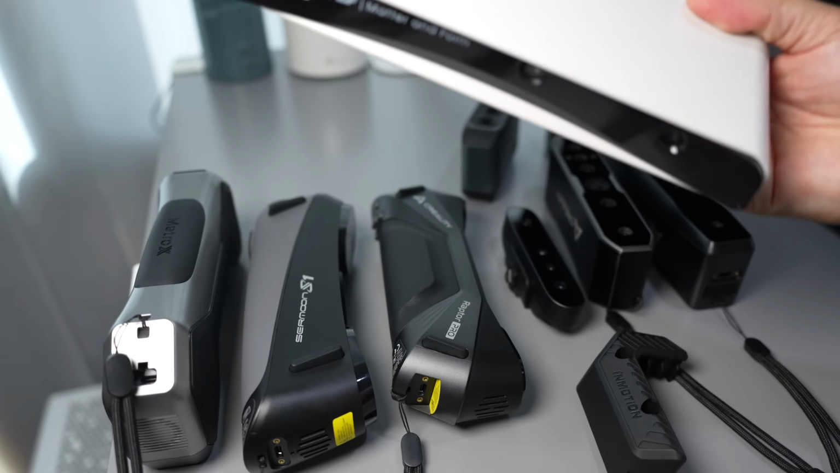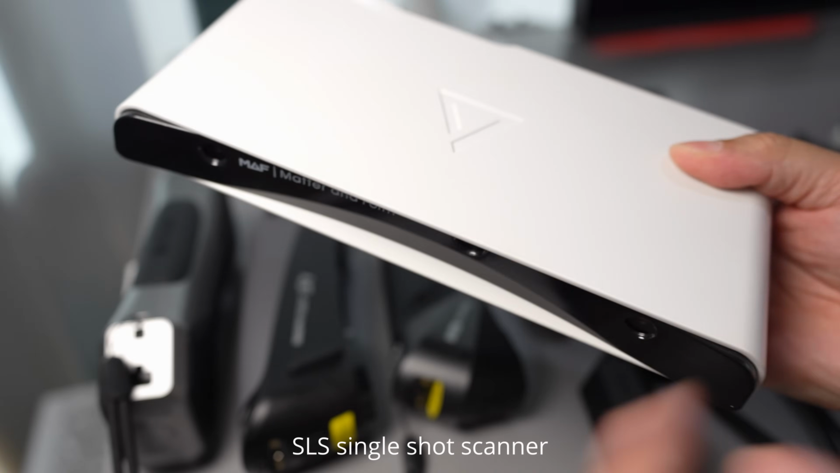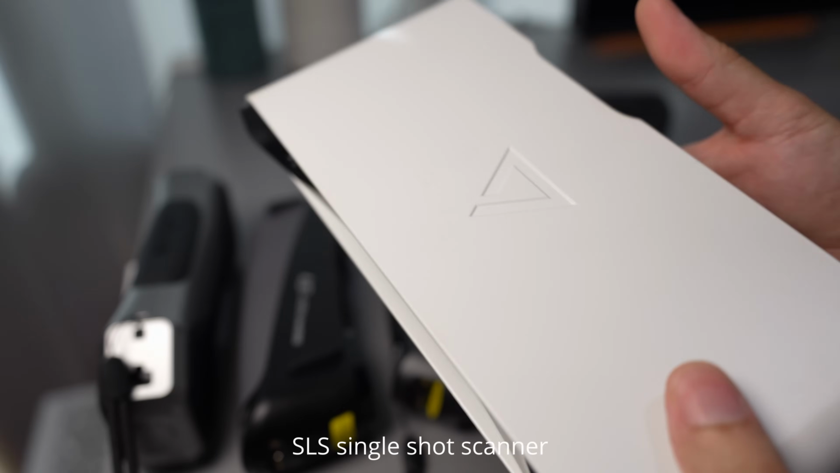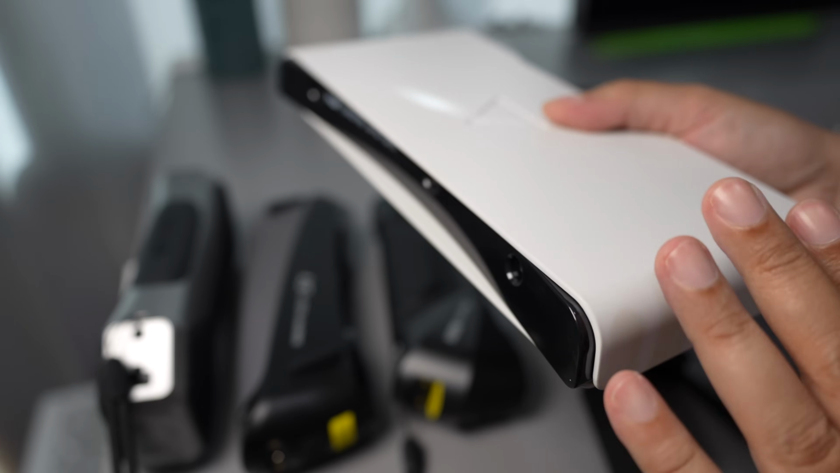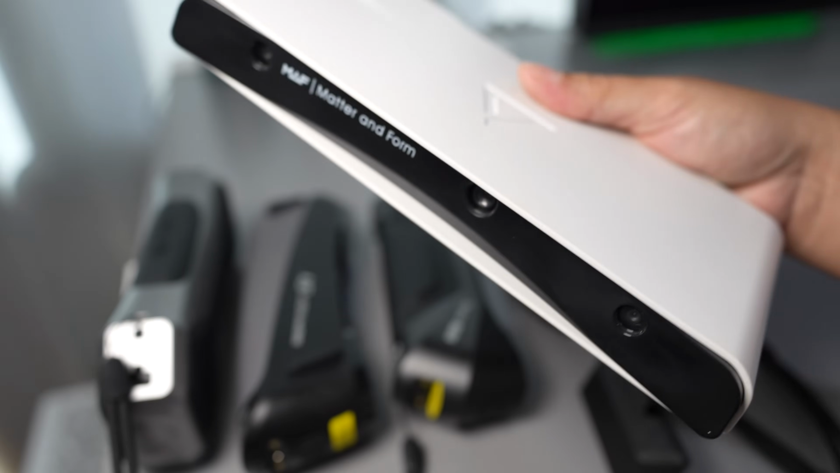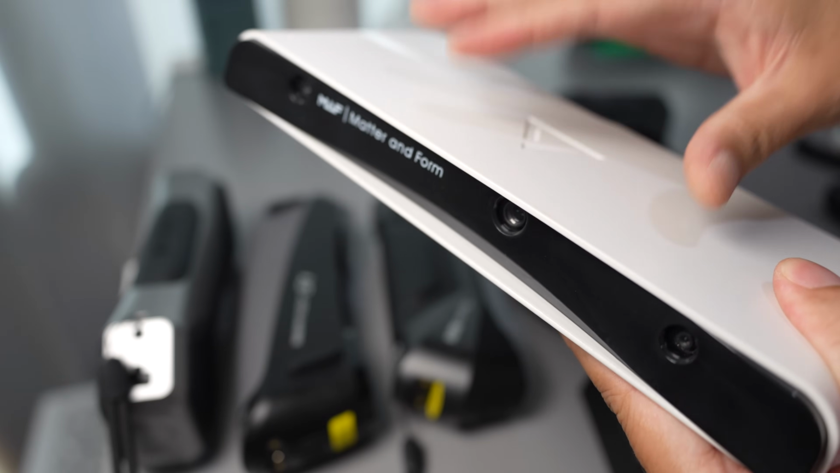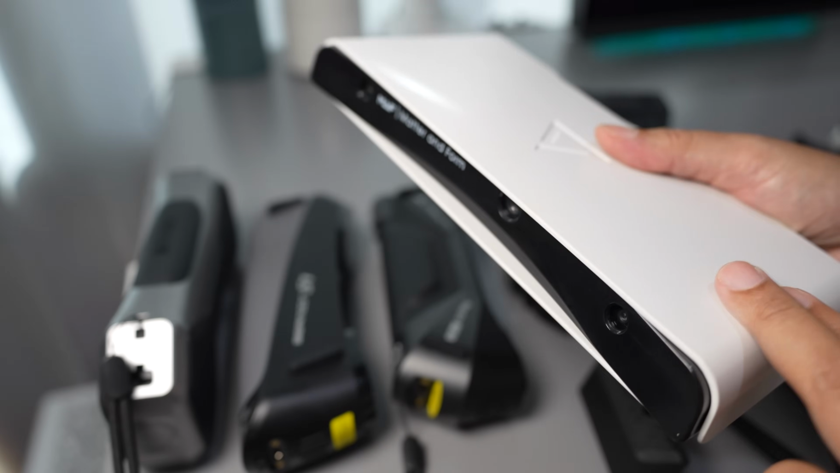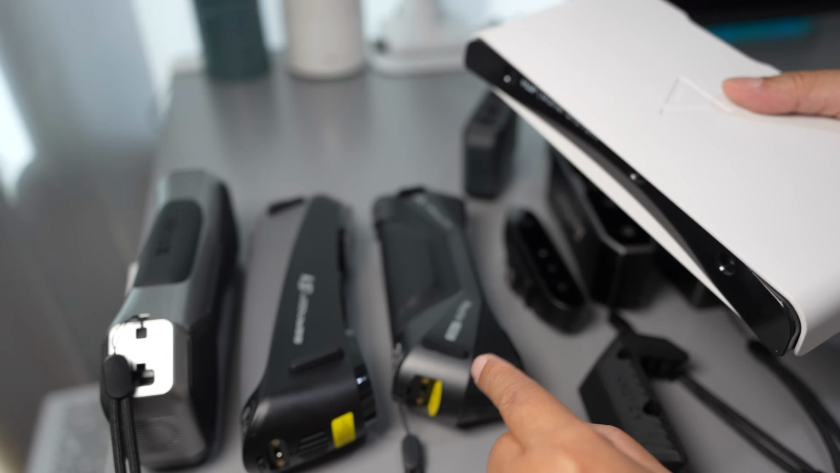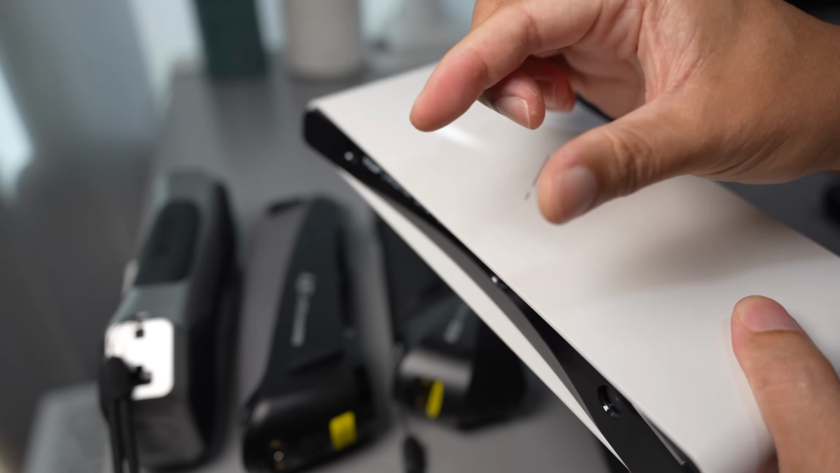The last one will be from Matter and Form. This is a structured light 3D scanner. It requires no markers. If you can place it on the turntable, it will definitely track, and it's very easy to use. It comes with a 13 megapixel camera, so it gives a higher resolution than the Laptor when you're scanning a smaller object.